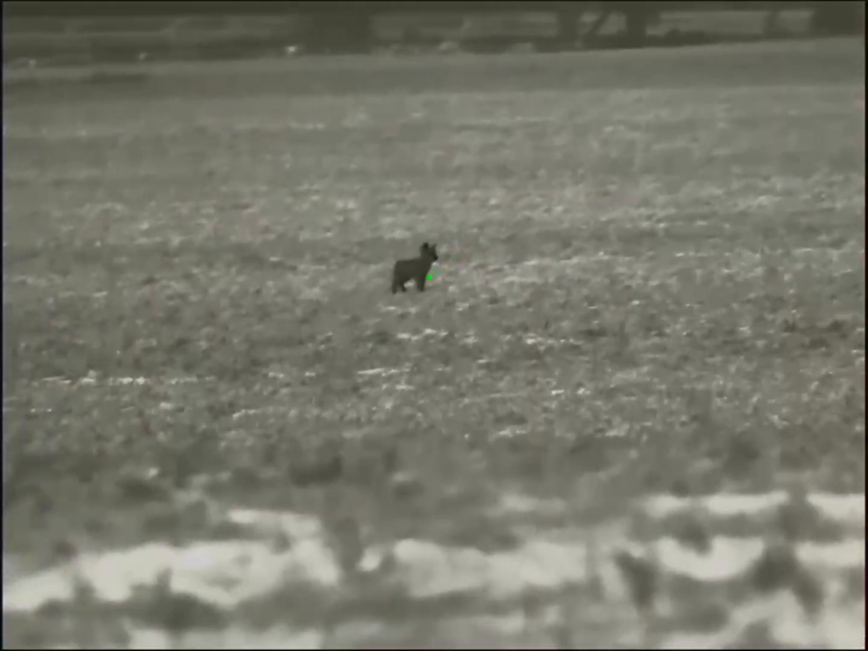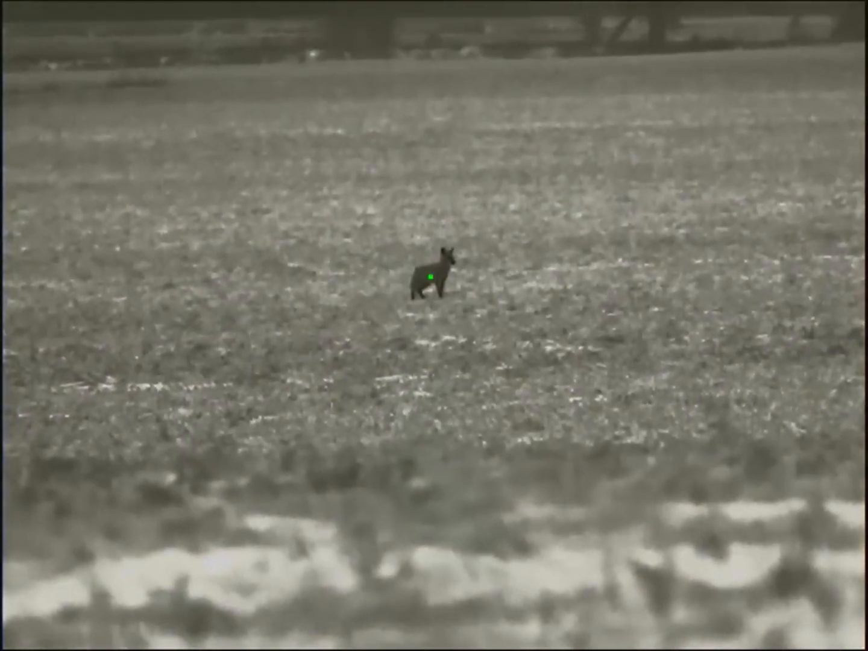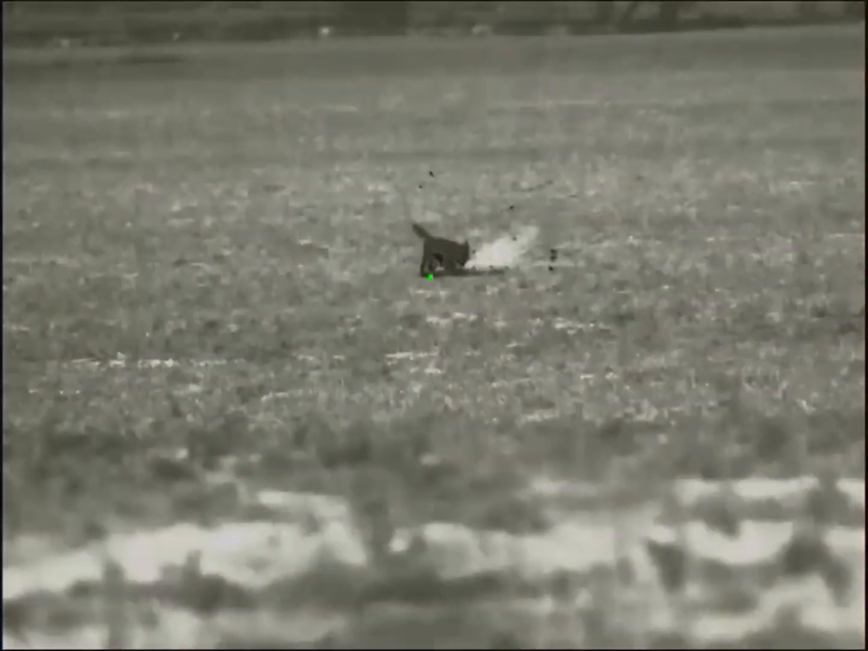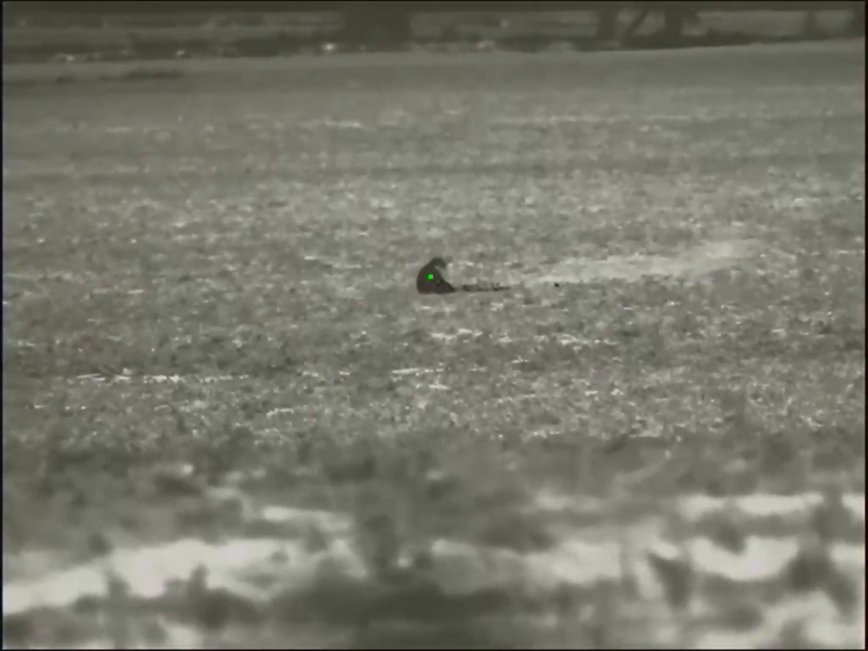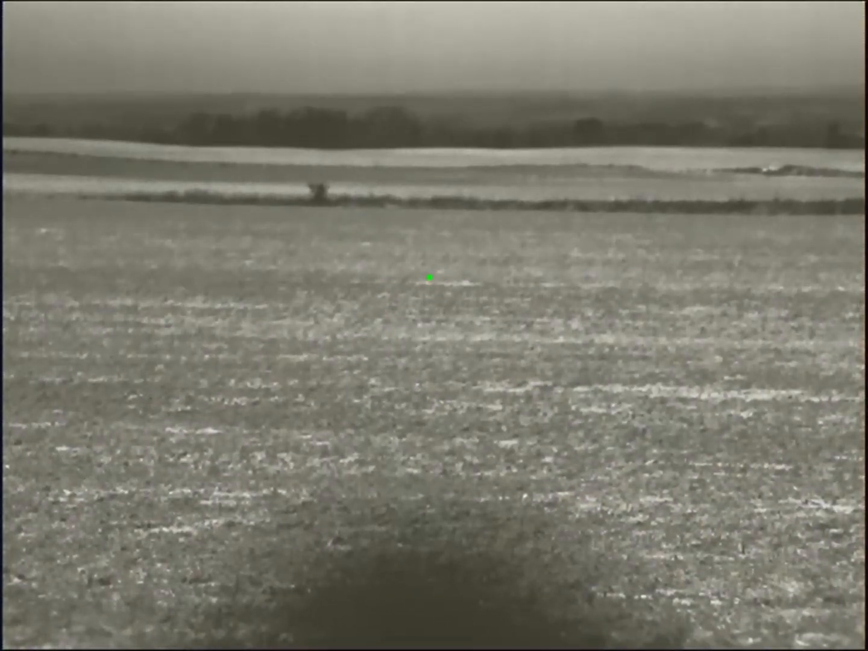That one I hit a little bit low as well. I was just, I think, a little flustered there. Here's the slow-mo on it. You can see I just aimed a bit lower than I should have. But the 22 Creed put him down. And then I go to calling. There's some different calls for a while.